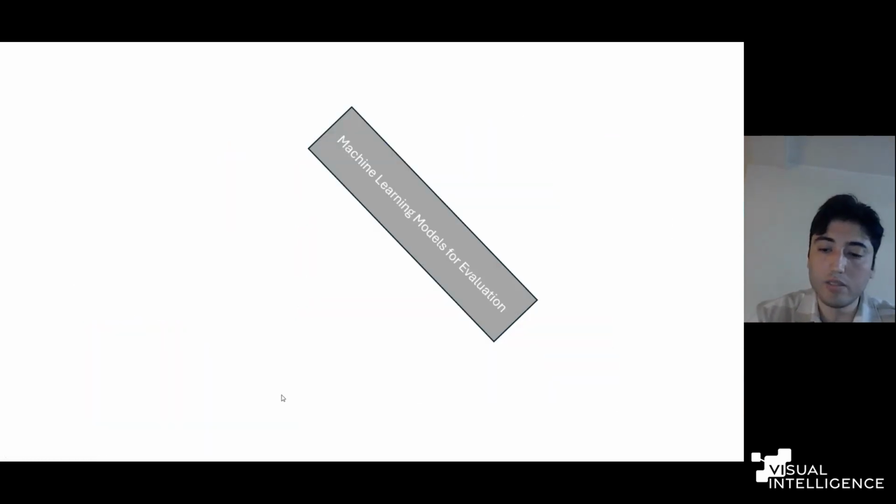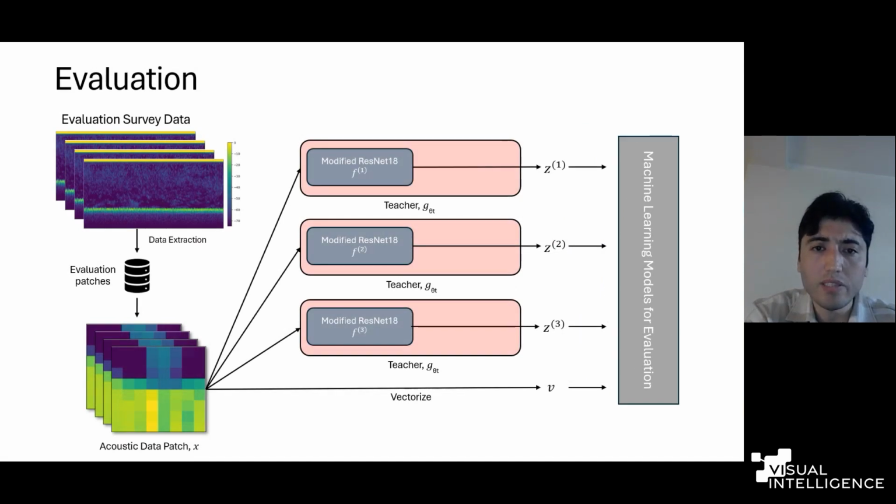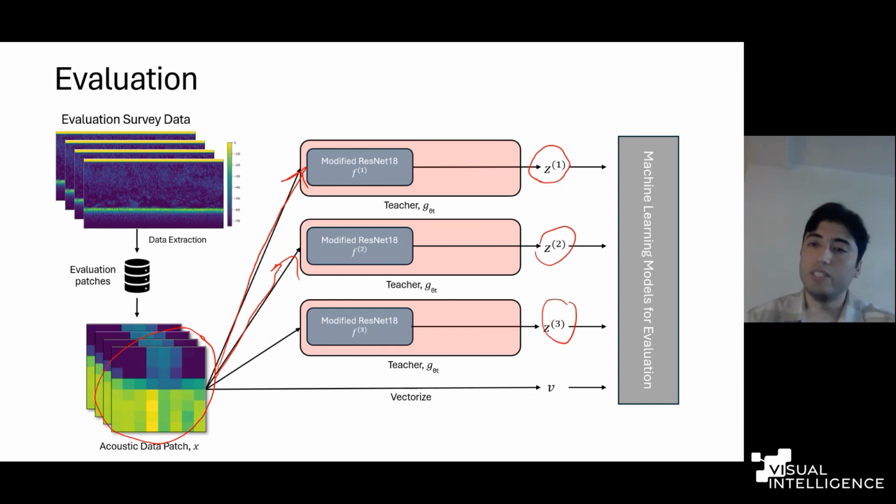And for each patch, here, what we did, because we have three different trained feature extractors. For example, we feed each patch to the first one, which was trained on random sampling output. And then we represented this acoustic data patch X as Z1. We call them Z1 because it corresponds to the sampling one. We did the same for Z2 and Z3. So we had 3 different representations of the acoustic data.